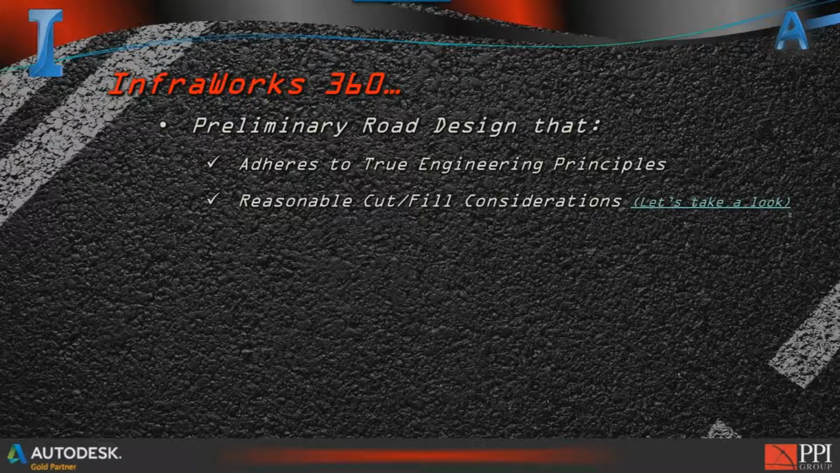You can check your cut and fill considerations, making sure it's going to work and we're not making an absolutely ridiculous design that's going to cost a small fortune to build. And visually, you can see the cuts and fills right alongside the roads.